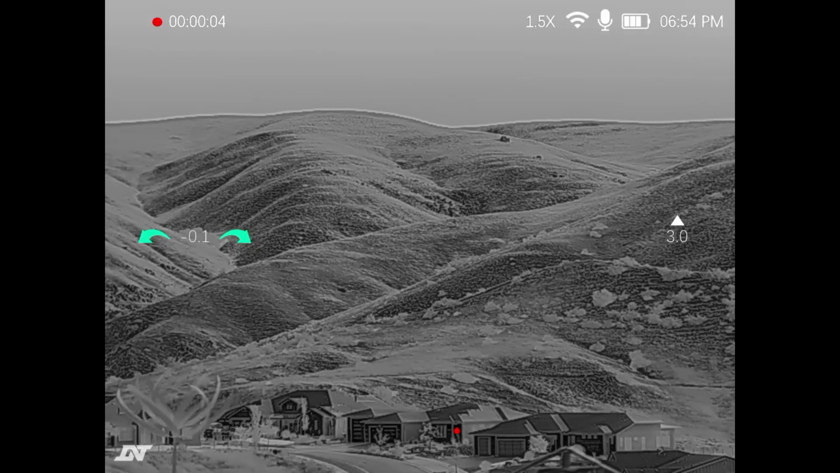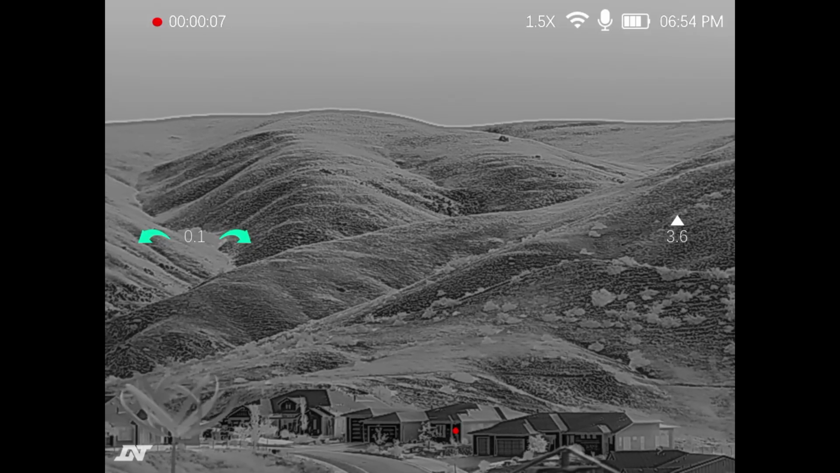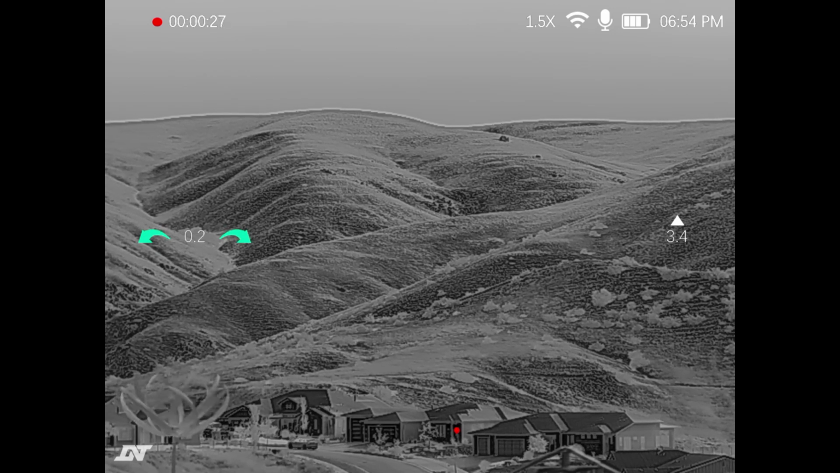Okay, so this review on this one, this is the DNT Optics Hydra, the HS635. So this is pretty much just the little brother to the TNC635R Thermite. This is literally the exact same unit for thermal minus the digital day-night and the integrated laser rangefinder. So it has all the same features. The screen looks a little bit different.